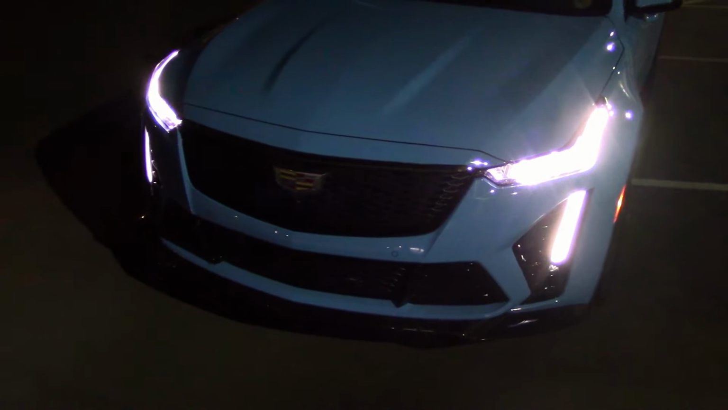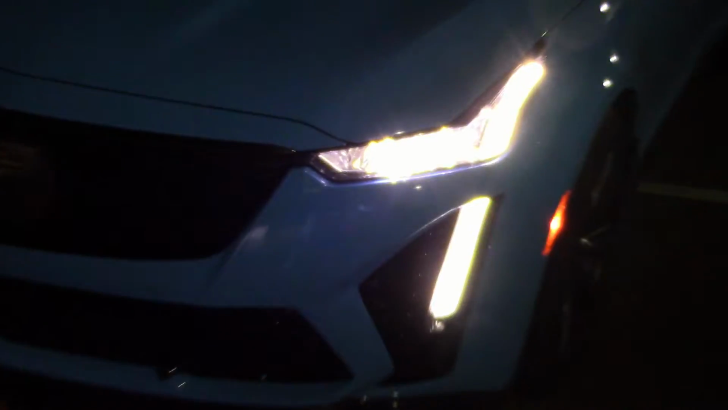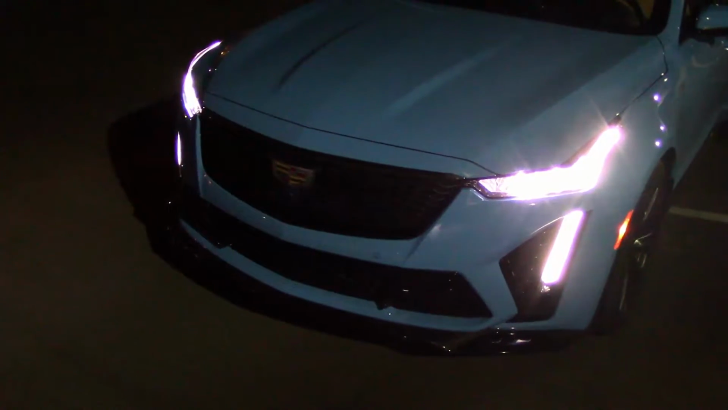Okay, it's nice and dark, and here's what the headlights look like. Pretty cool looking. Just like they looked like on the V6 supercharged vehicle we had about a month ago.